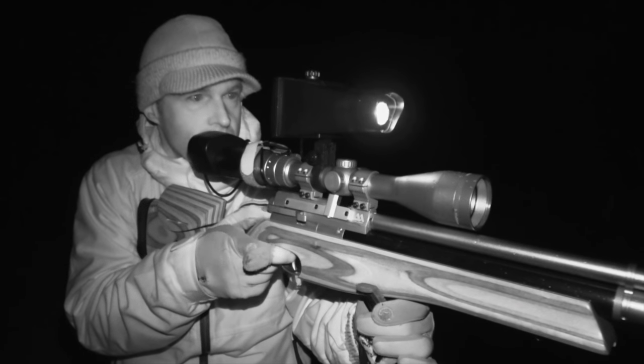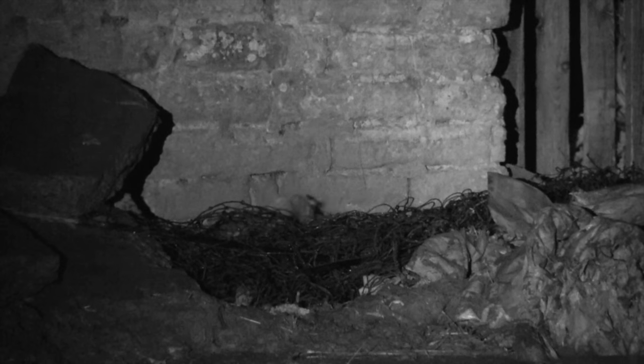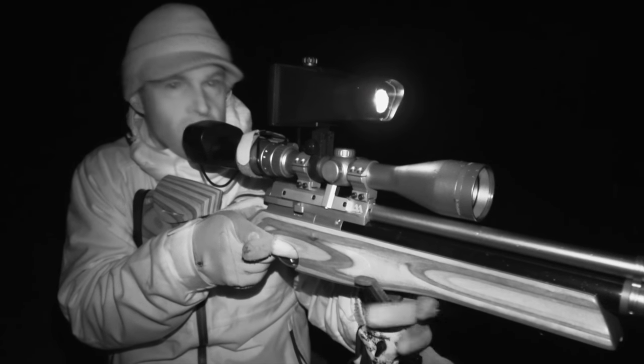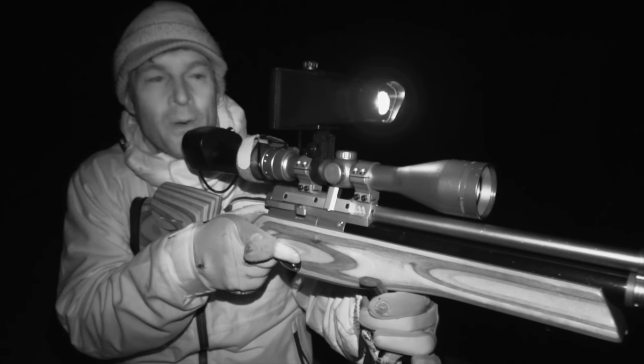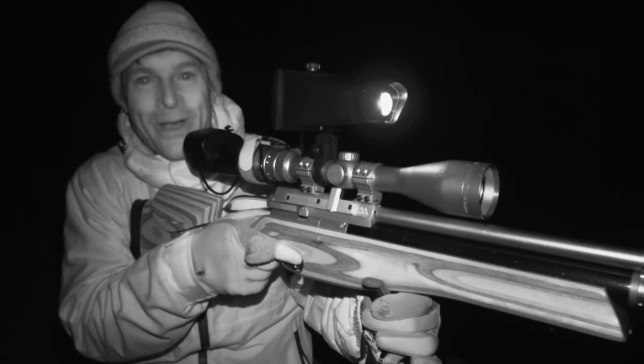It looks like that rat managed to escape, but it makes the mistake of stopping to feed on the other side of the rubble. Well, that looked like a big one, and it was well down on one of those bait spots. Once again, I forgot to press record, so I'm hoping Nicky got that one.